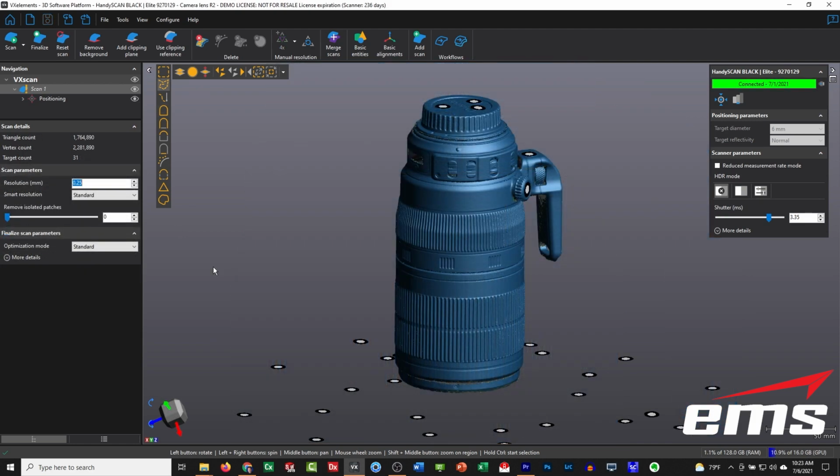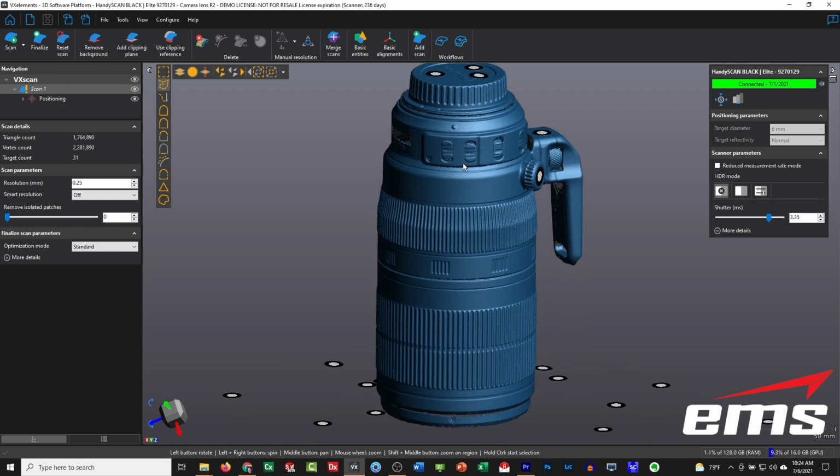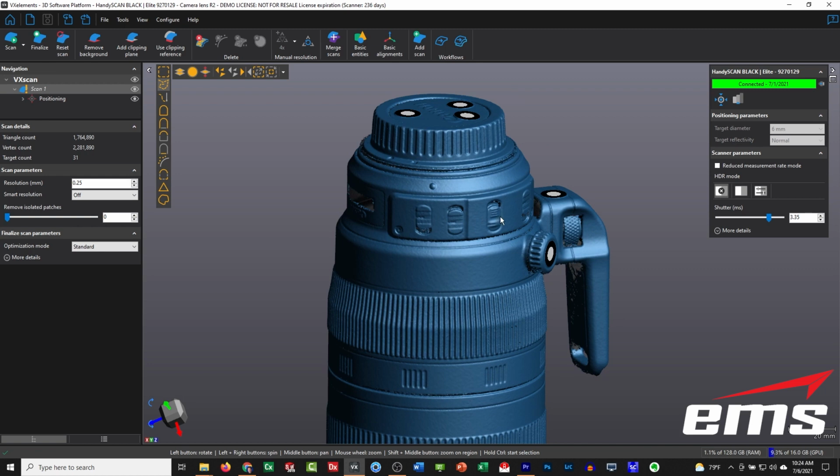All right, next up, let's talk about the manual resolution method. So let's go ahead and turn off the smart resolution, the automatic method. And you'll notice now up here in the menu, we have a couple new icons for manual resolution. So originally we had recorded or scanned this, and we have the 0.25 millimeter resolution.